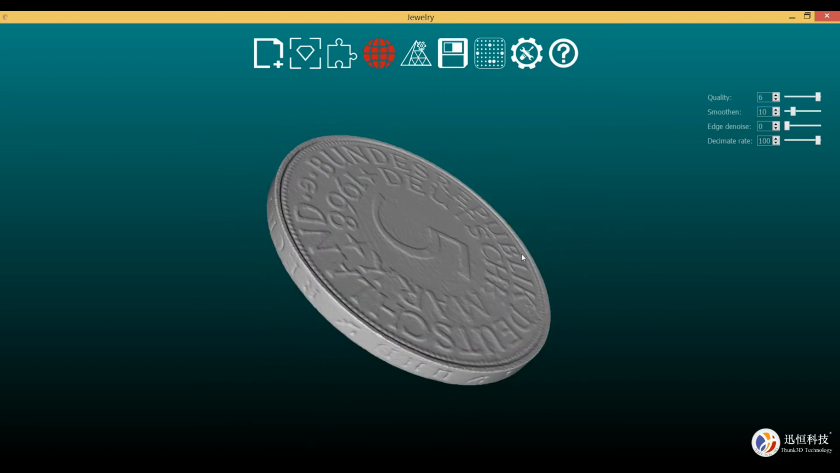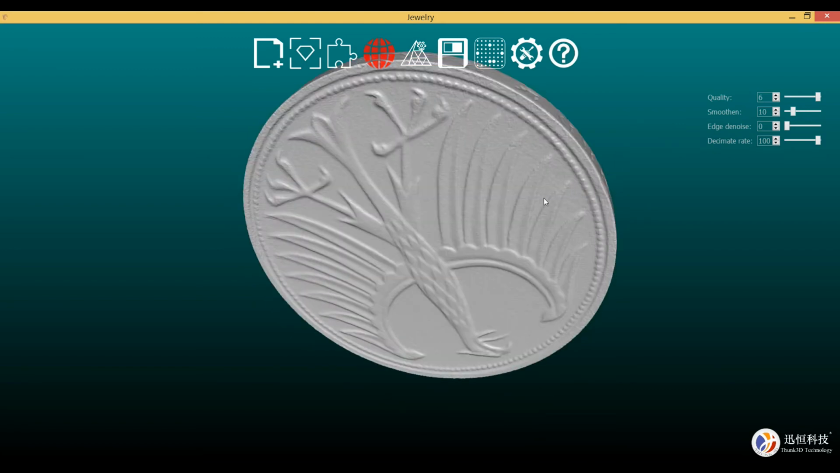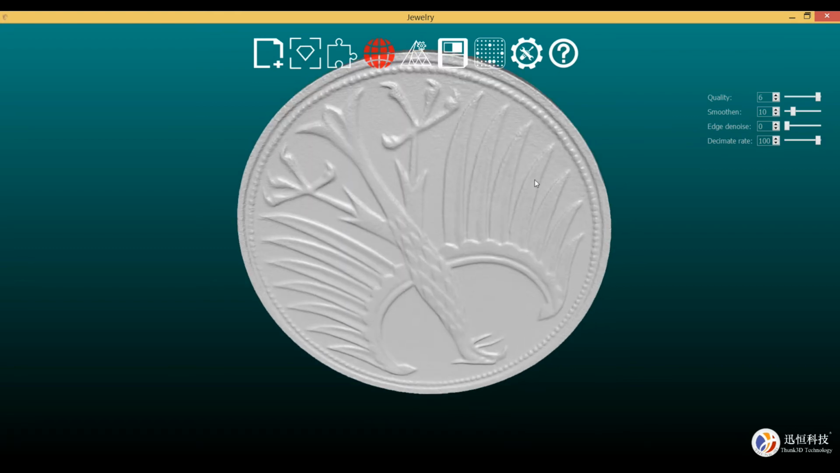You see that there is still, from the spraying, some kind of the surface noise, and you can use here smoothen or denoising, edge denoising if it's necessary.